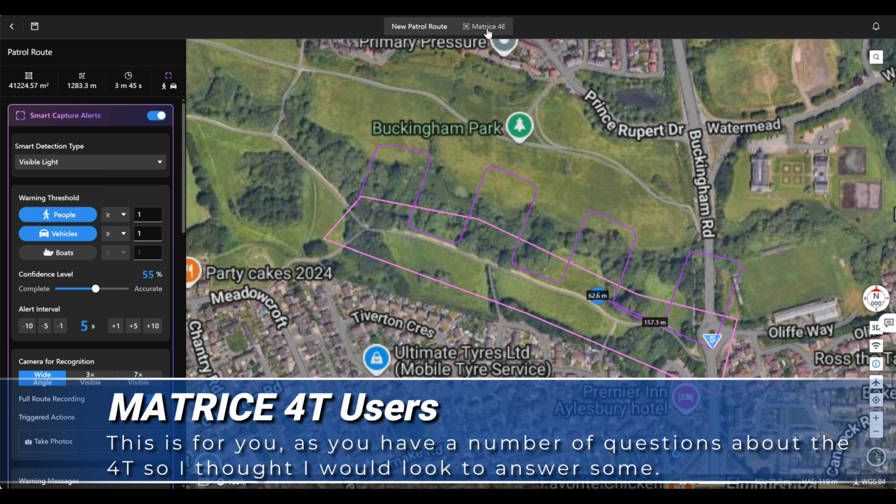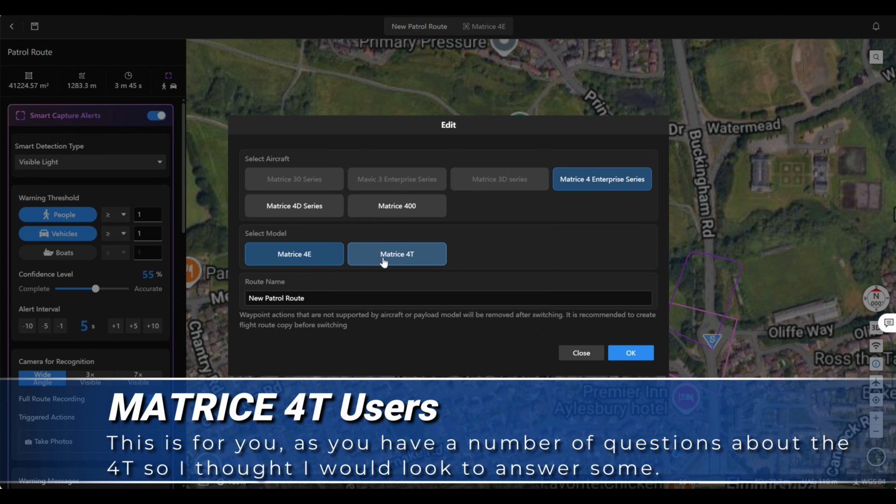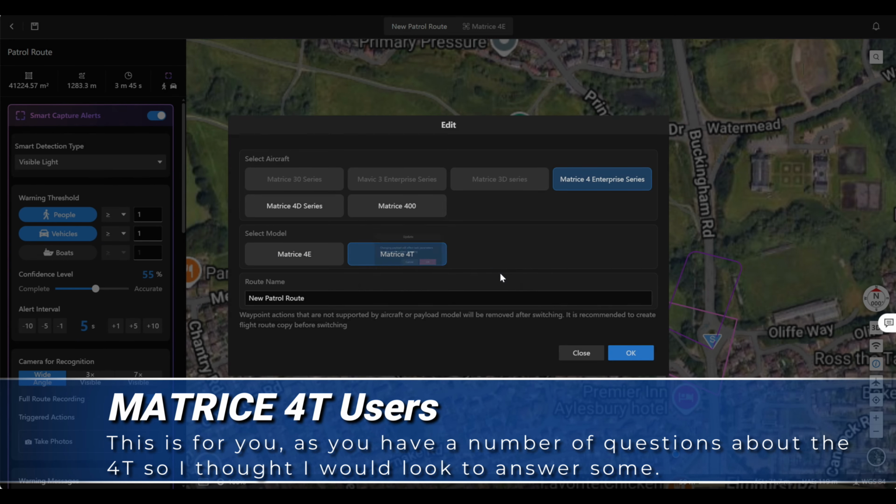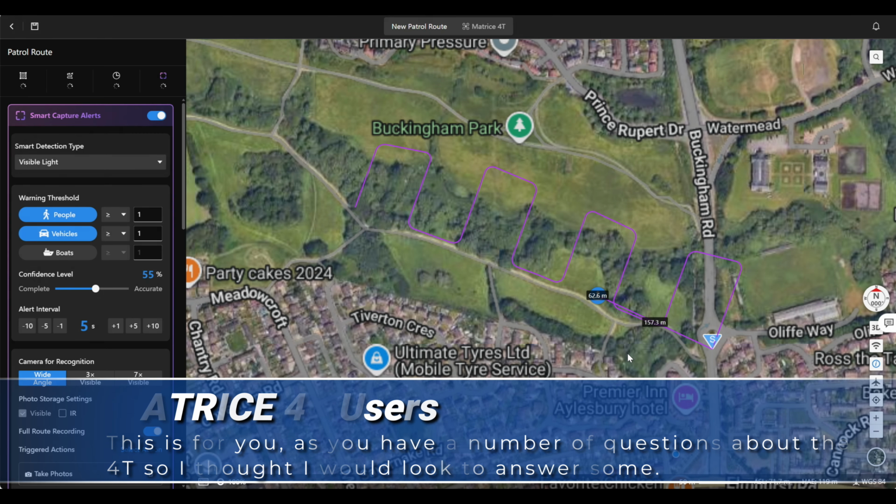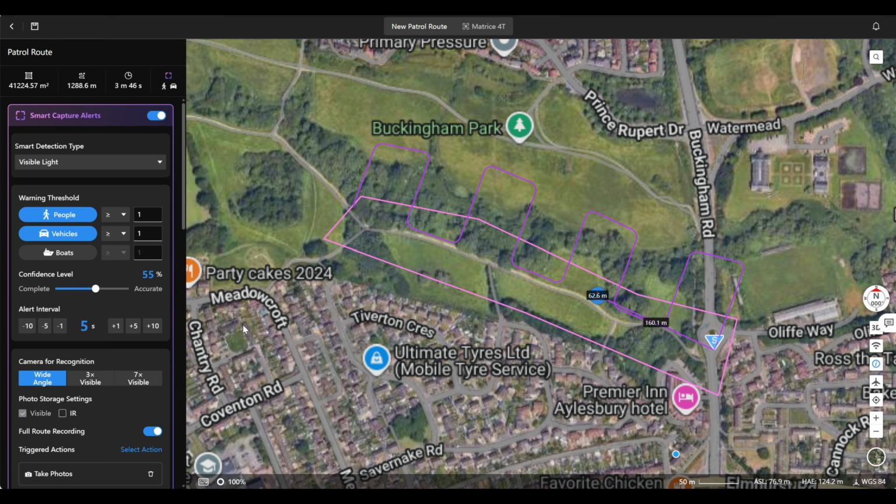But what I'm going to do now is just switch to the 4T. And I think you'll find this really cool for those of you that have got the Matrice 4T thermal imaging drone. And as you'll see, things just sort of change a little bit here. So we want to move now from the visible light into infrared.